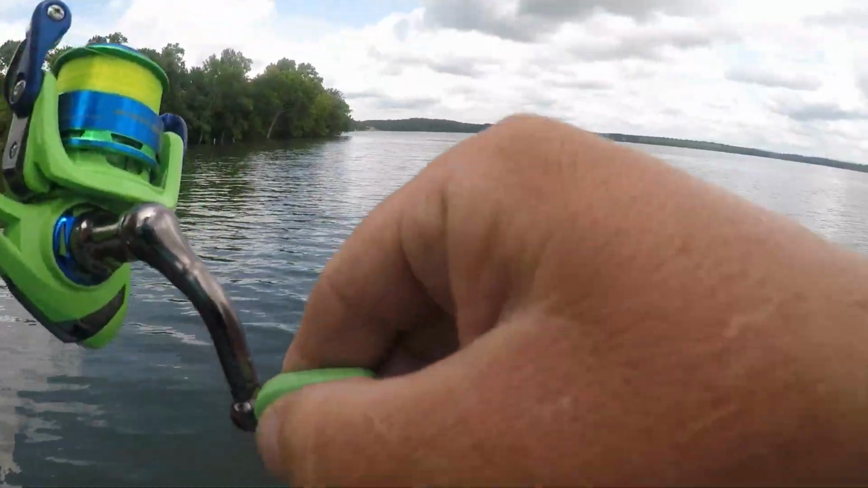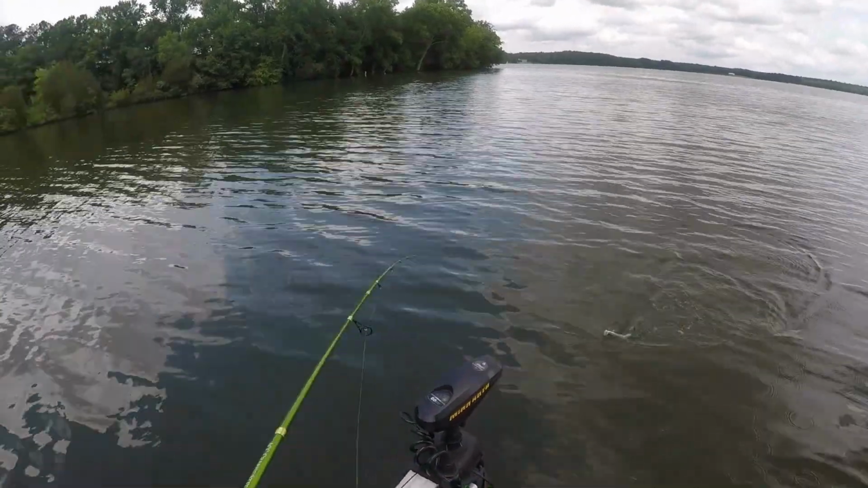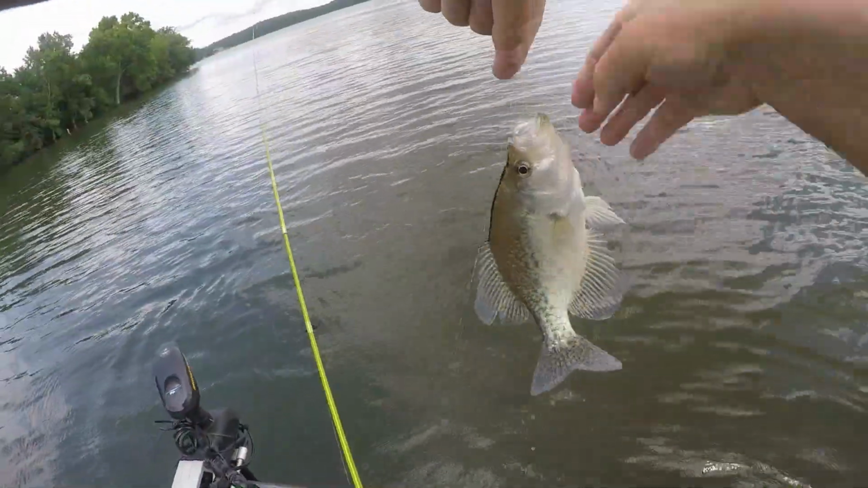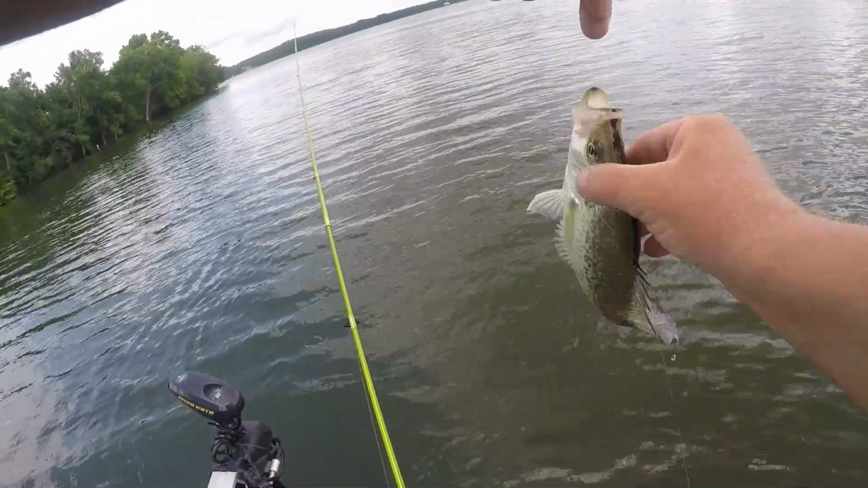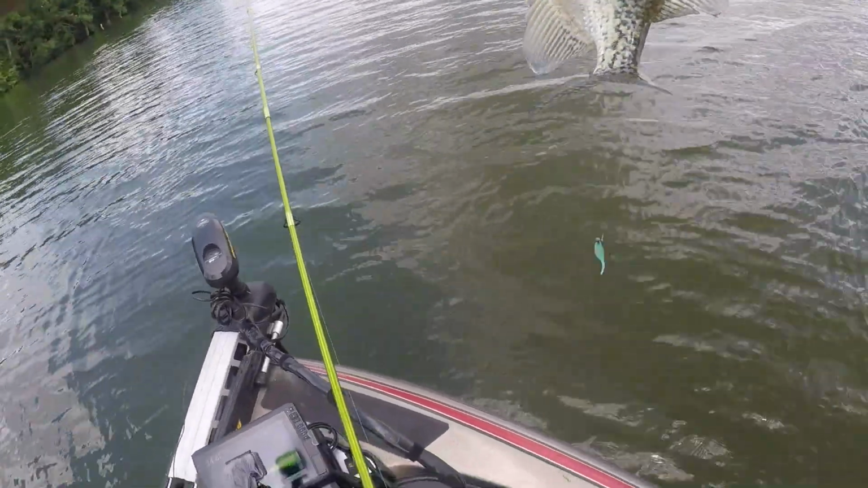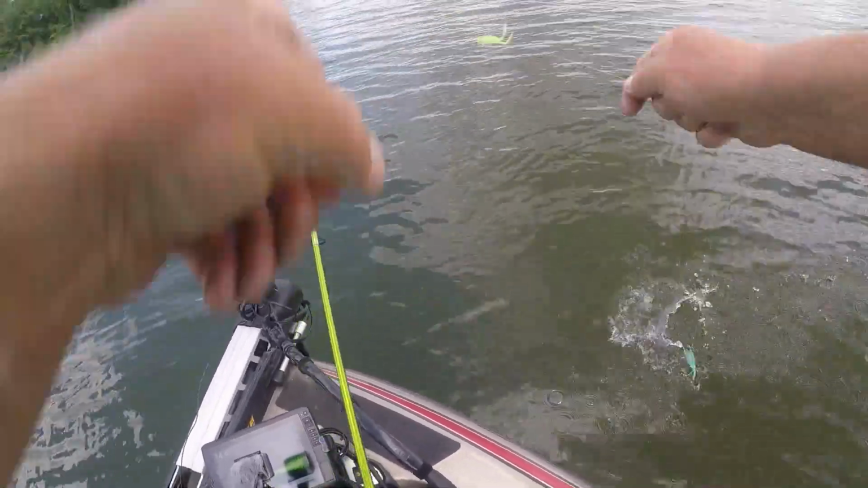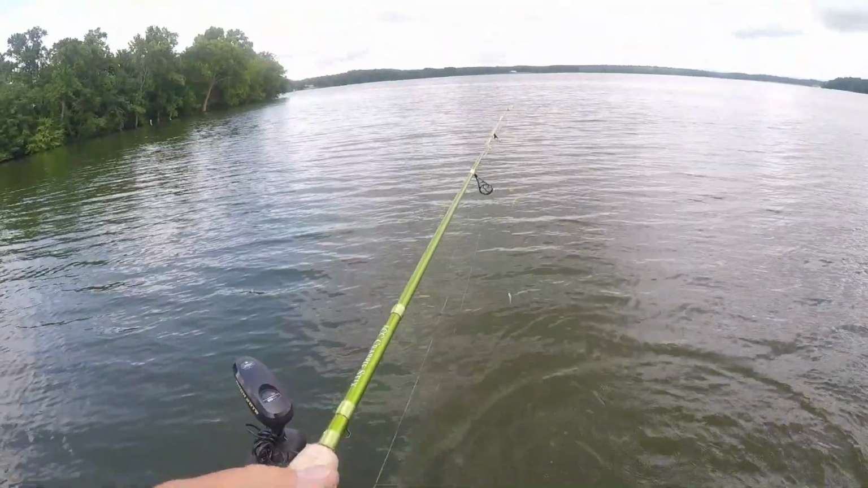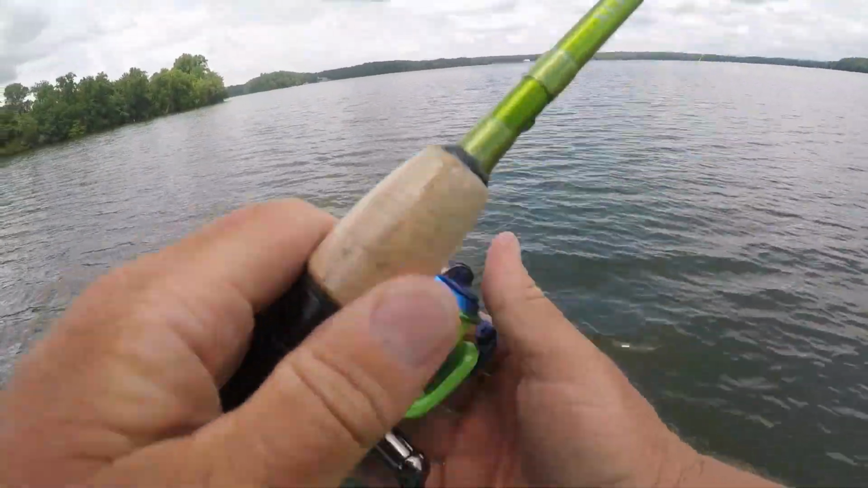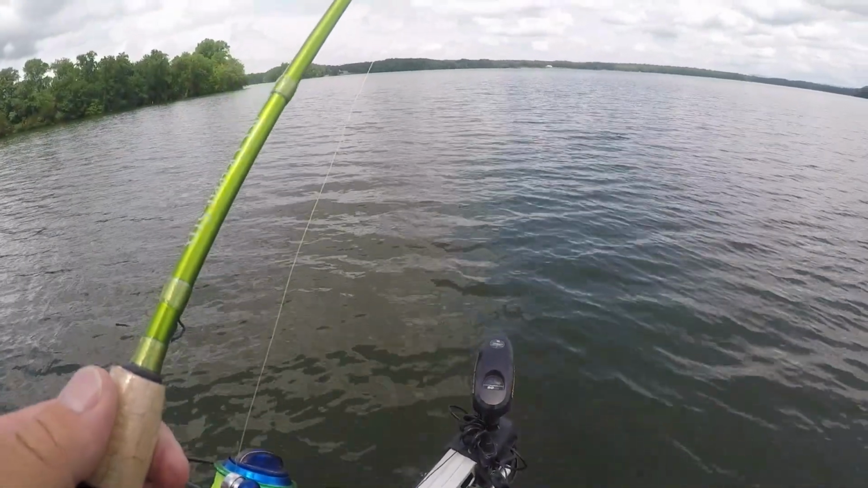That one hit like a good one. Black nose, hadn't caught many of those the last few weeks. That ought to be perfect.